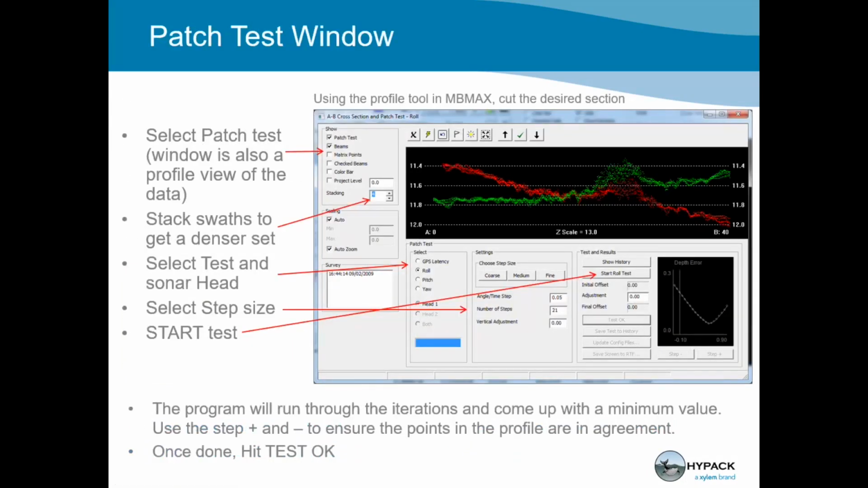Yes? If you remove the equipment from the boat, you have to do this all over again? That's correct. If you remove and reinstall the equipment, you should repeat the patch test. I guess the exception would be, and this is becoming more common these days, where the manufacturers are building integrated systems.